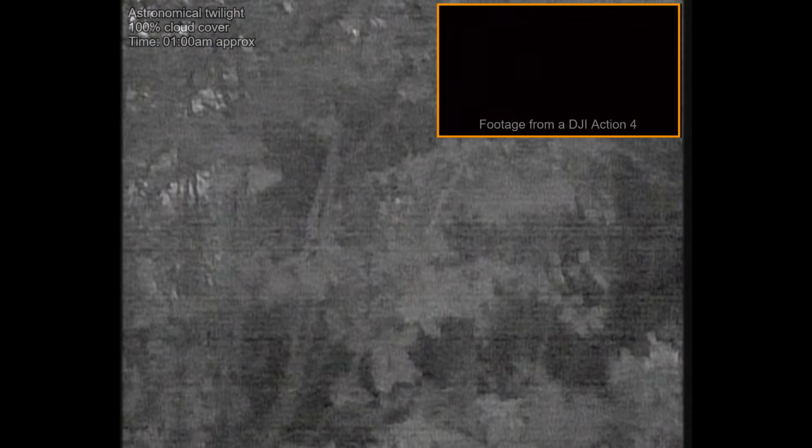It probably would also work quite well on a moonlit night, although annoyingly, as you saw, the only time I got to test the camera when the moon was up, the moon was very, very low in the sky. It wasn't really providing very much illumination. I think if you had the moon nice and high in the sky, and if it was a half moon or a full moon, that would probably work absolutely fantastic.